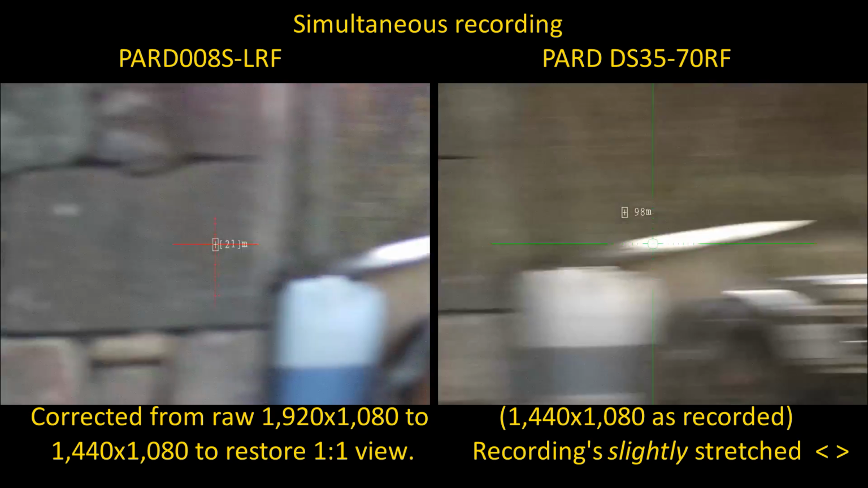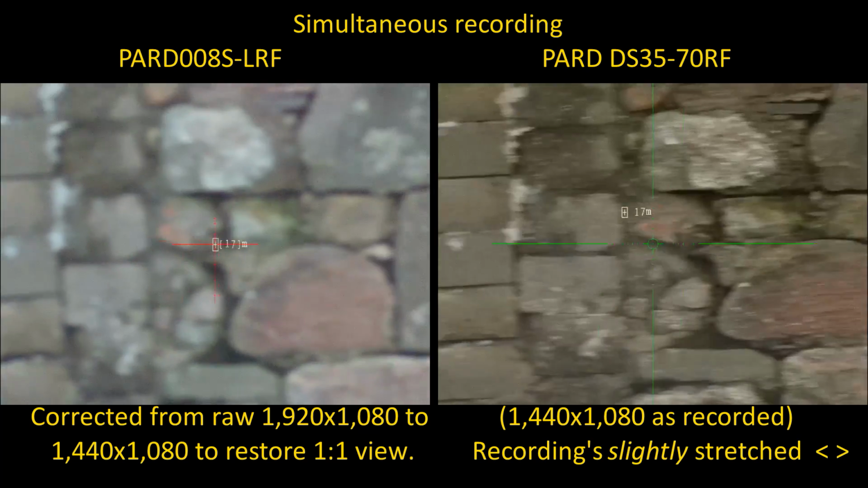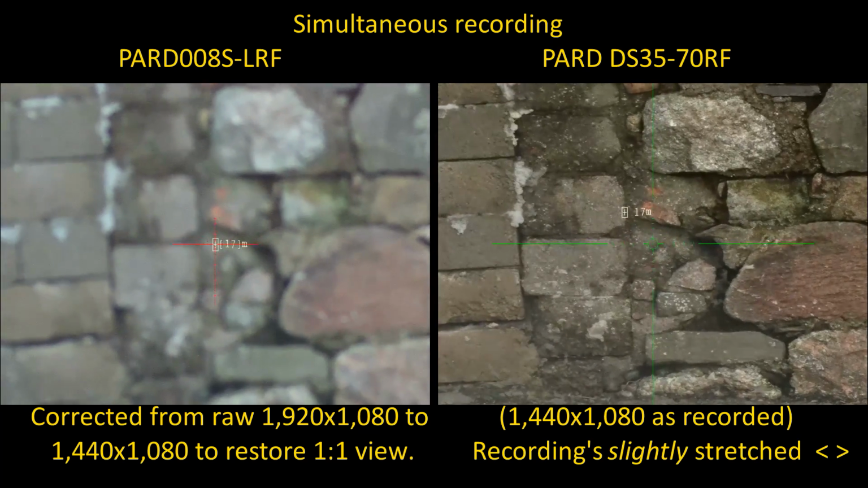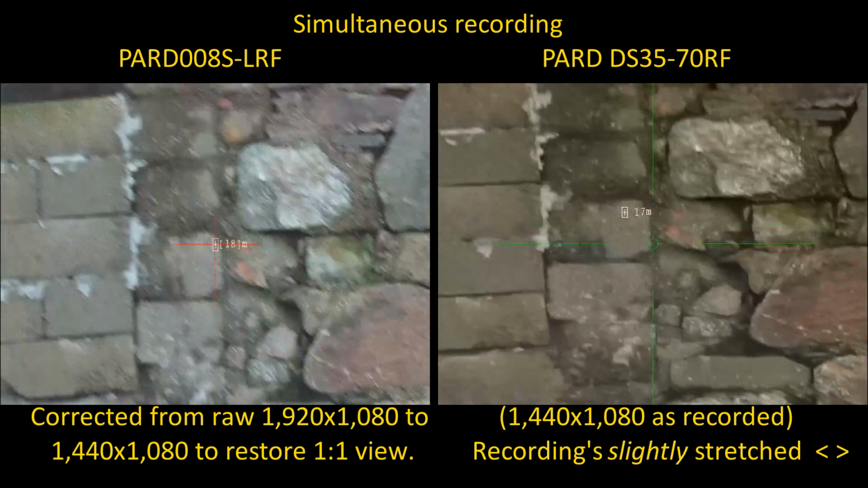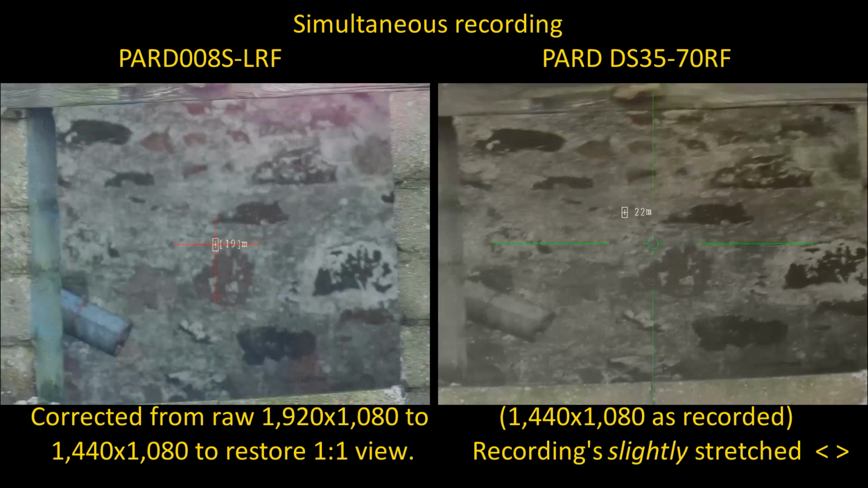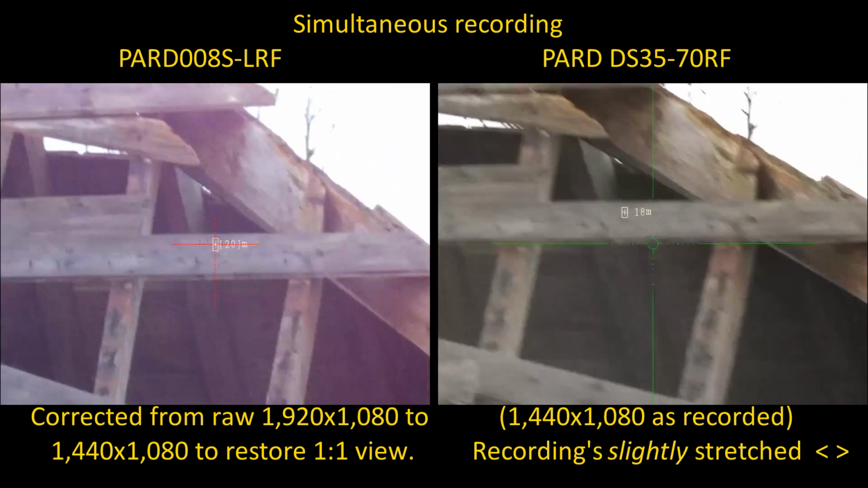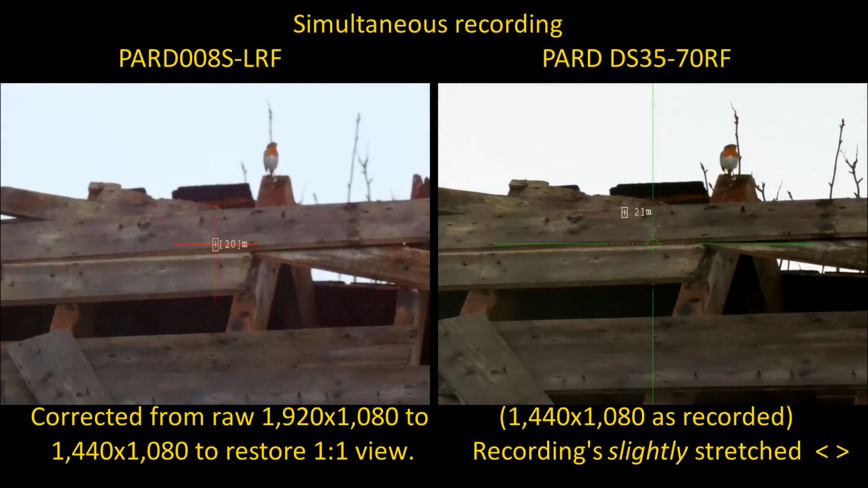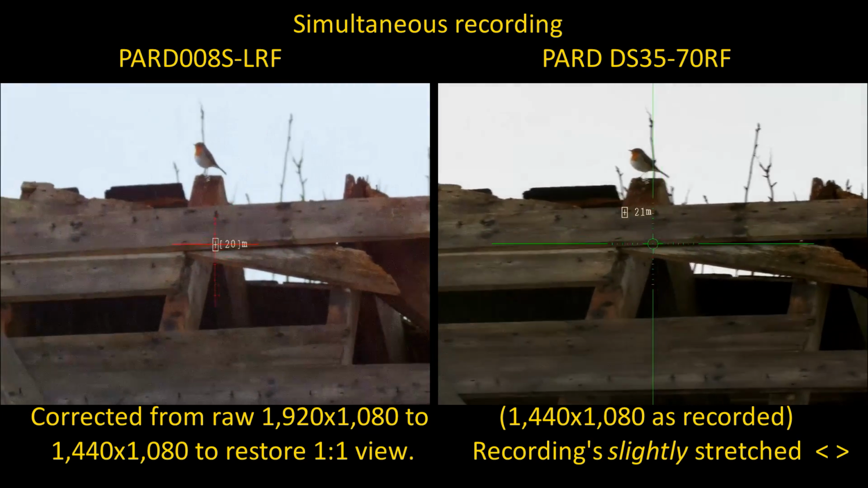So as I then pan further left to a close-up building 20 odd meters away, I'm having to keep adjusting the focus on the Pard WS LRF, but not on the DS35. I was able to basically use the focus-free facility from 15 kilometers away down to 22 meters at this robin. Oh, and you can also see that the robin on the right-hand view, the DS35, is looking a little bit fat. So, yeah, there's a slight horizontal distortion there.